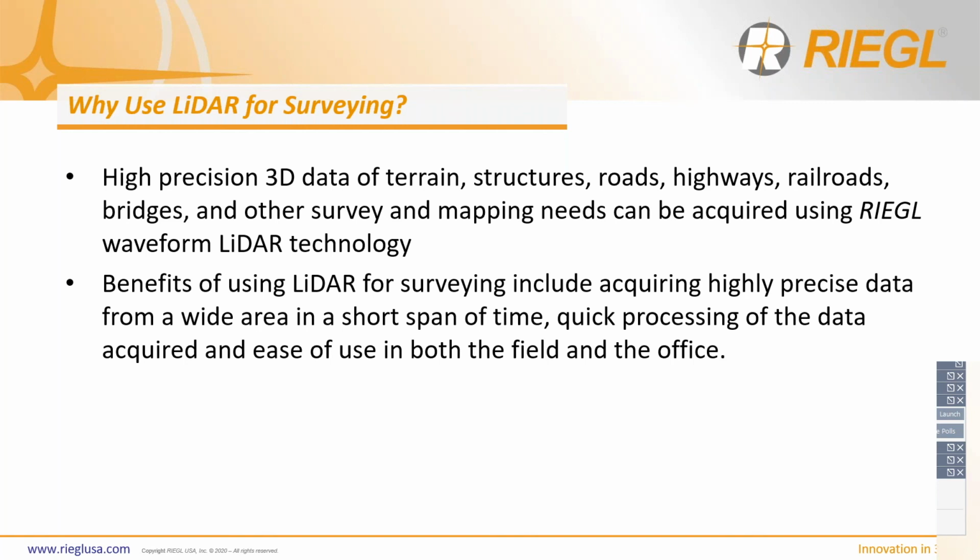So using RIEGL's ultimate LiDAR waveform technology, high precision 3D data of terrain, structures, roads, highways, railroads, bridges, and other surveying and mapping needs can be acquired with increased accuracy, detail, and fidelity. So benefits that can be seen with using LiDAR for surveying include acquiring highly precise data from a wide area in a short span of time, the ease of use in both the field and office, and the quick processing of your data acquired, which at the end of the day means a faster turnaround time to get a high quality end deliverable to your client, which is critically important to you and your business.